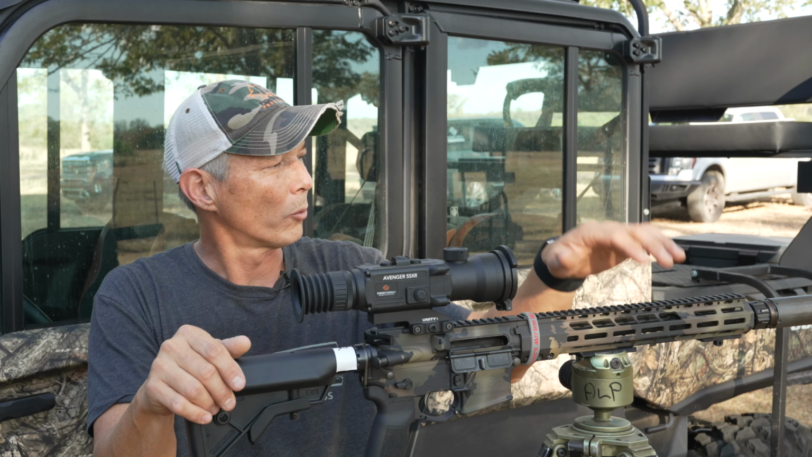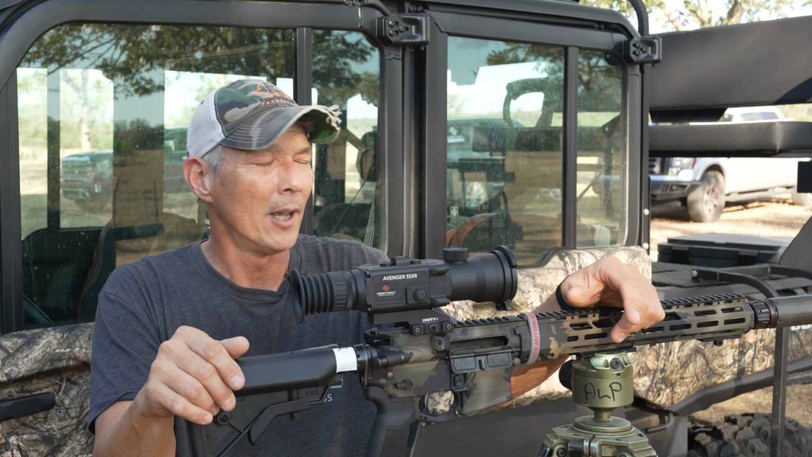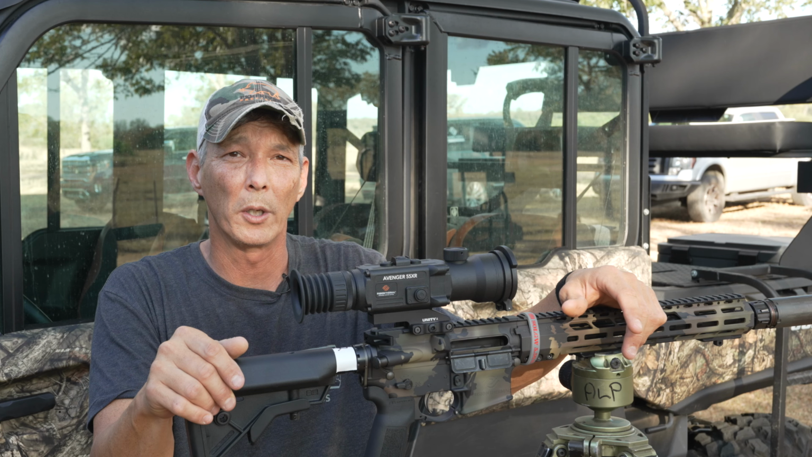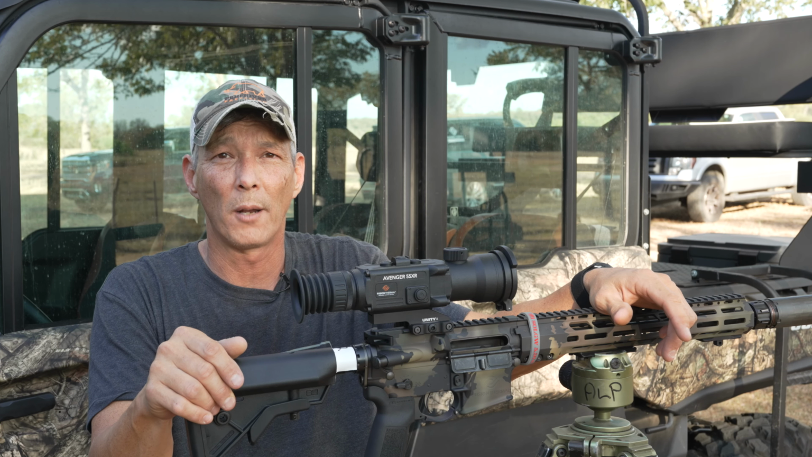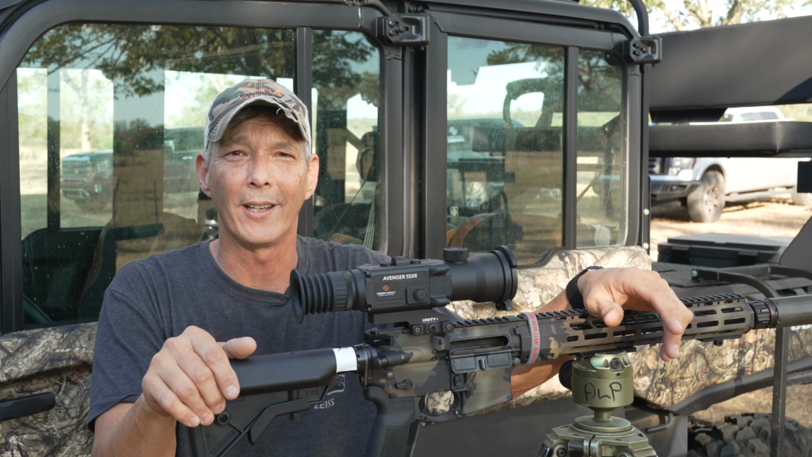We are using rifles outfitted by, or basically the rifles are provided by Sons of Liberty. We're going to be shooting 223. I think we've got some bolt guns and 6.5 Creedmoor and 308, and that'll be more for the longer range stuff. But pretty impressive little setup so far. So I'm going to keep bringing you the footage, get you some close-ups of this unit and what all it is capable of.